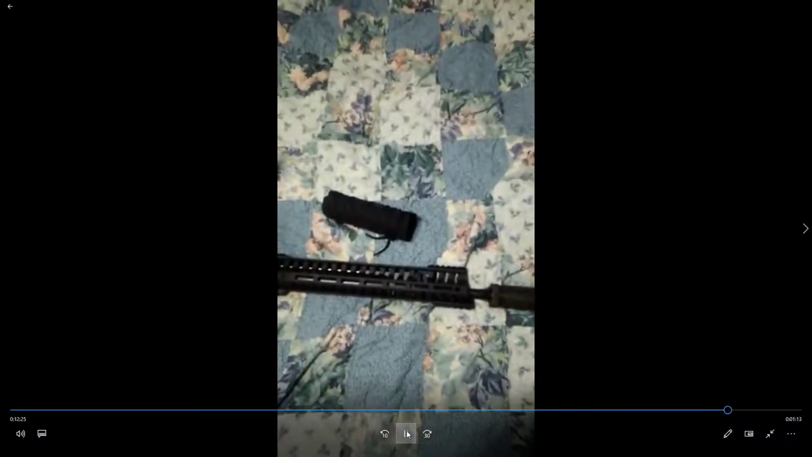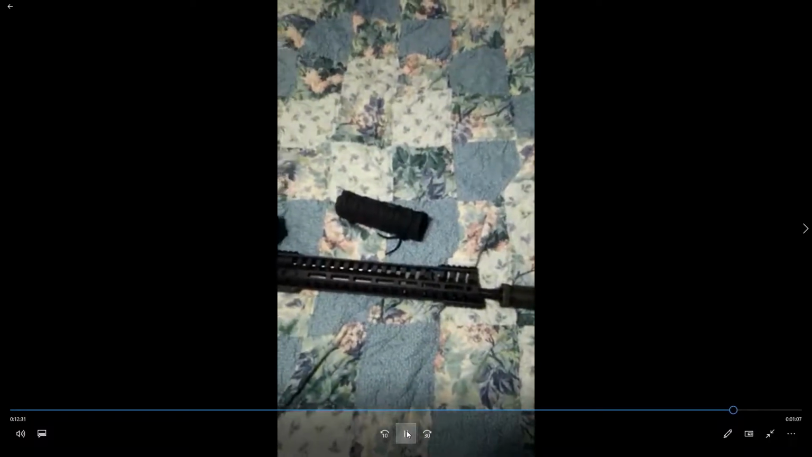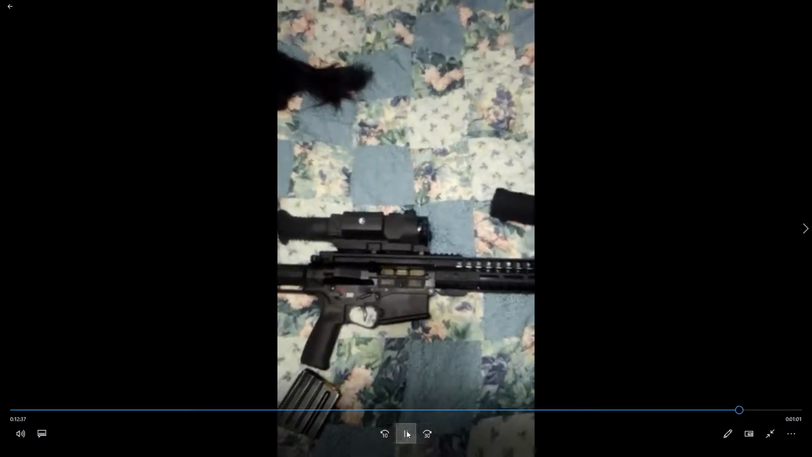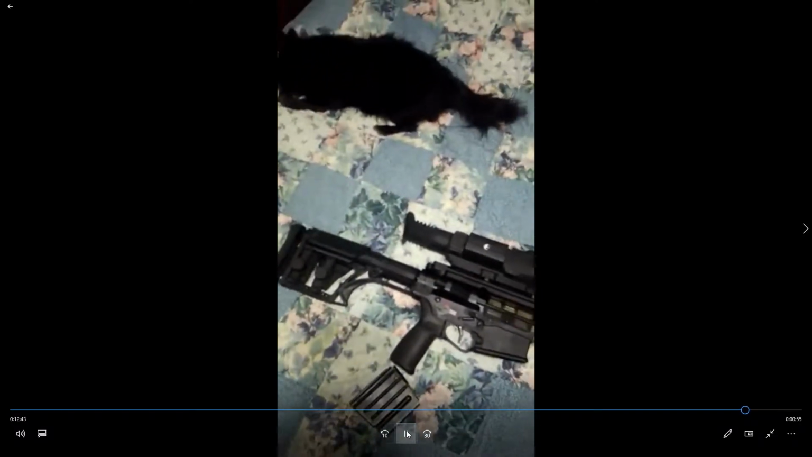You know, they can get them, but you've pretty much got to have one. So if you don't, you need to talk to Eric Pekacic at JEP Firearms and see if you can get one on your rifle, because you're going to need it with the suppressor.